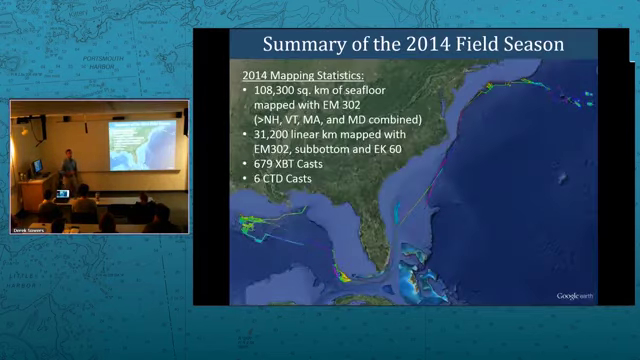So now I'll go into the summary of the 2014 field season, some of the highlights. This map that you're seeing here is really just showing you all of the ship track and bathymetry surfaces that were mapped throughout the whole course of the year. So this represents all the different cruises we did this year. As you can see, there's work off in the seamounts, there's work along the Atlantic canyons, there's work down off the Blake Plateau, down around Florida, quite a bit of work on the southwest Florida escarpment, and then extensive work in the Gulf of Mexico.